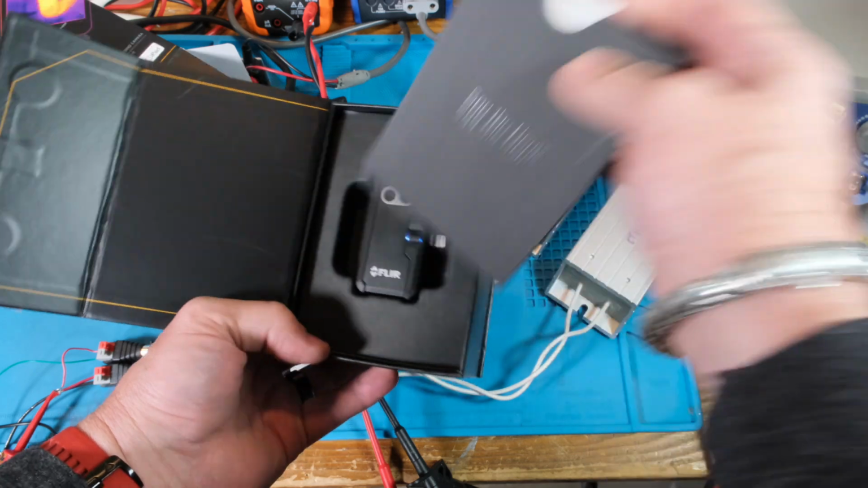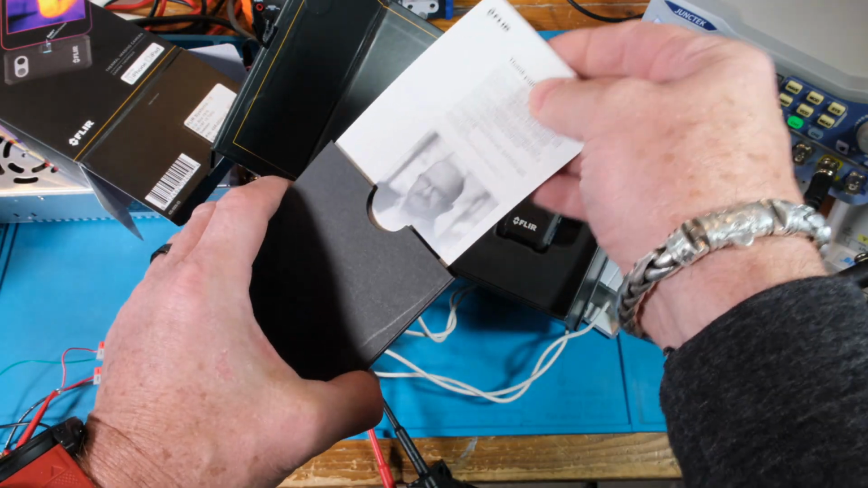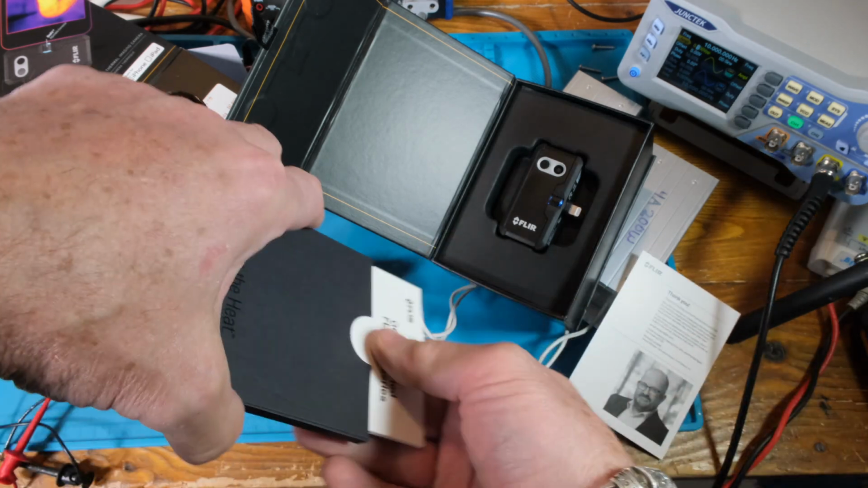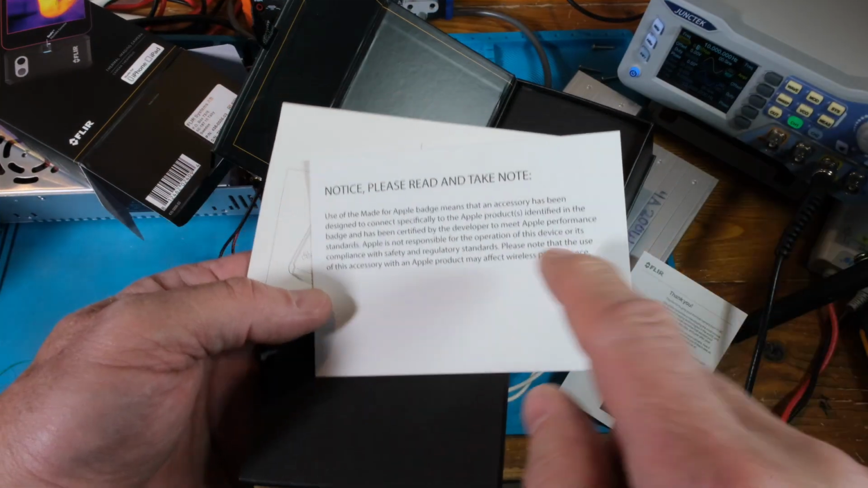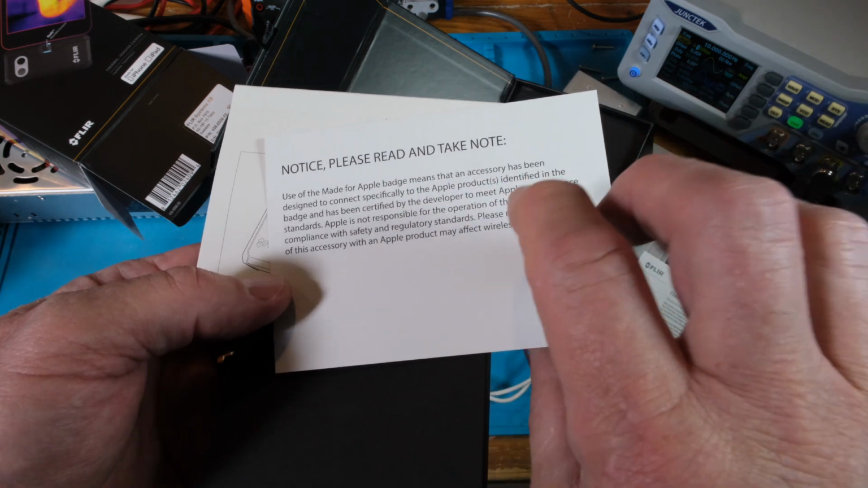So, okay, there's the camera. And here's our manual. We got a thank you card. It's a nice touch. And some foam there. What else is in there? This talks about the iOS, that it works with the Apple badge.